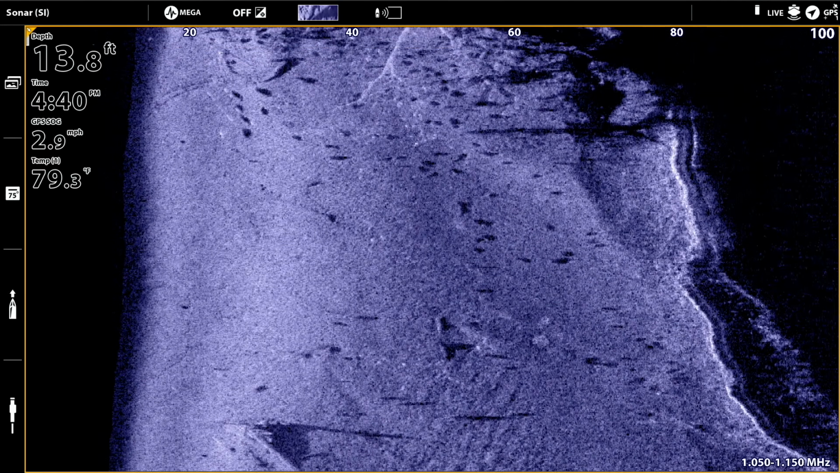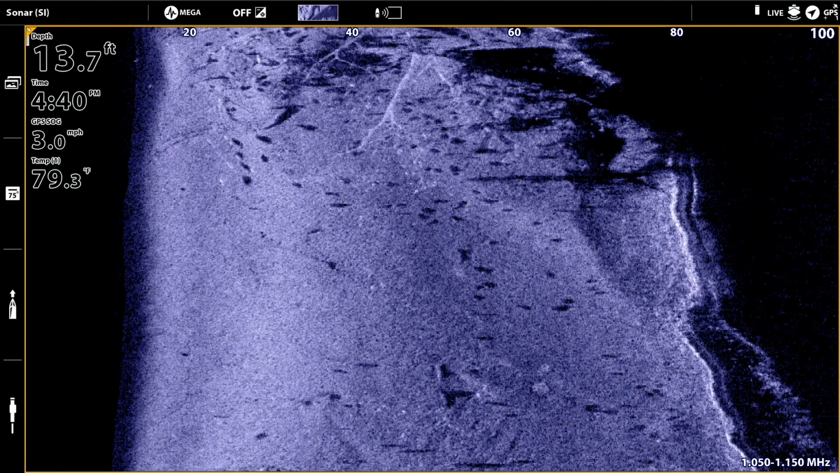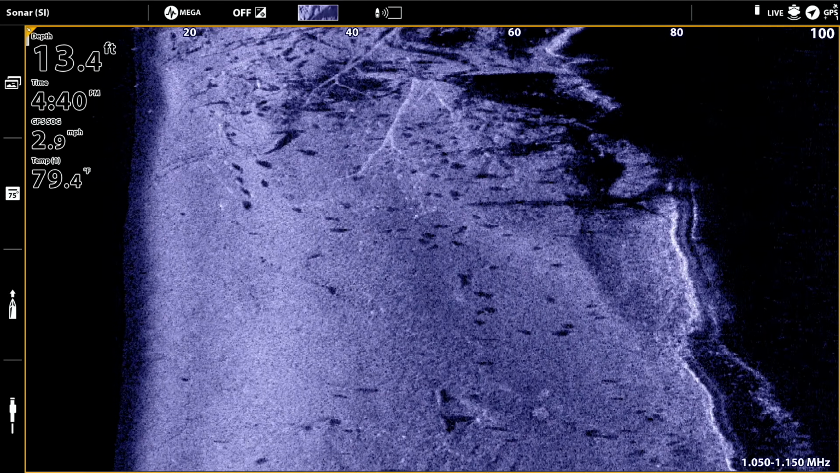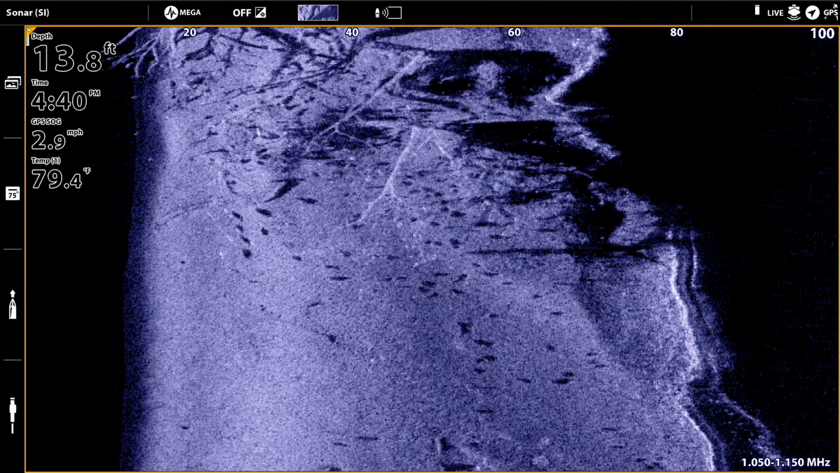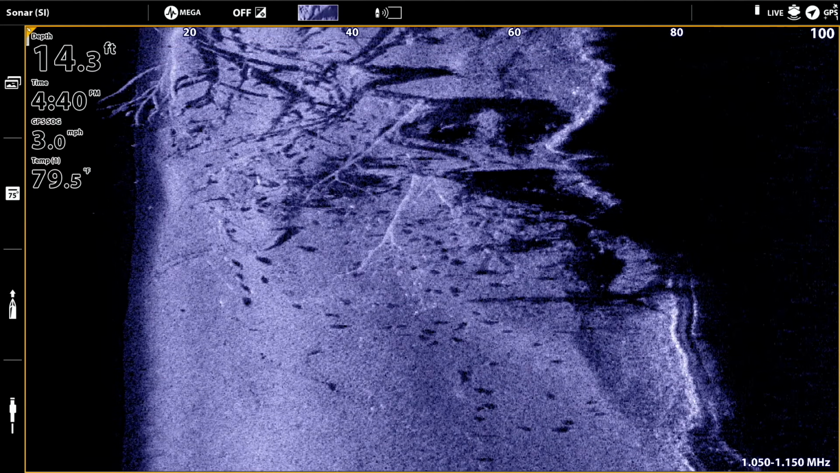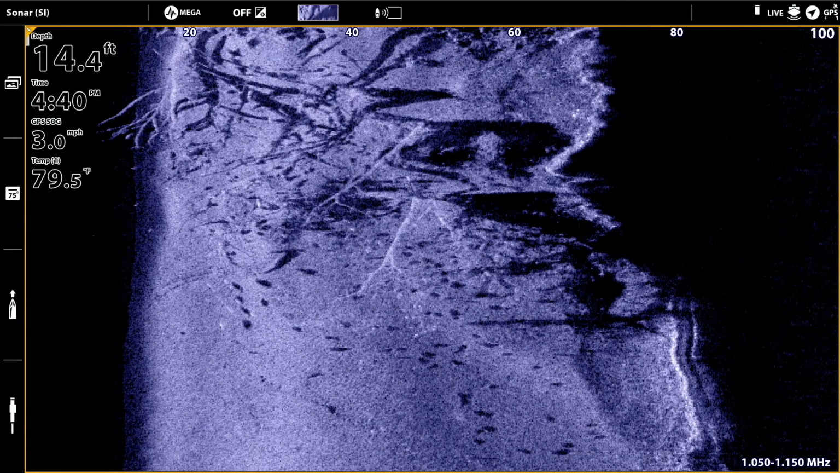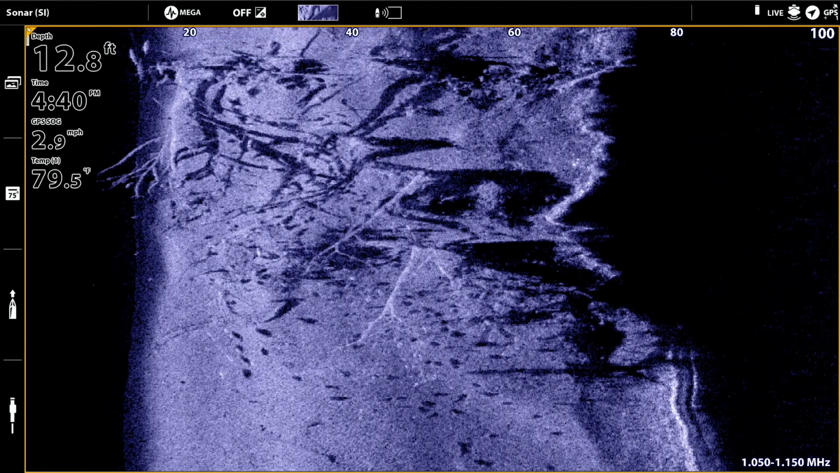I'm going to get a more detailed picture of what that structure looks like, a more detailed representation of how those fish are distributed amongst the structure that's here. And you're watching it right now, it's really an incredibly detailed view of all these down trees and all the fish that are packed within them. So cool.